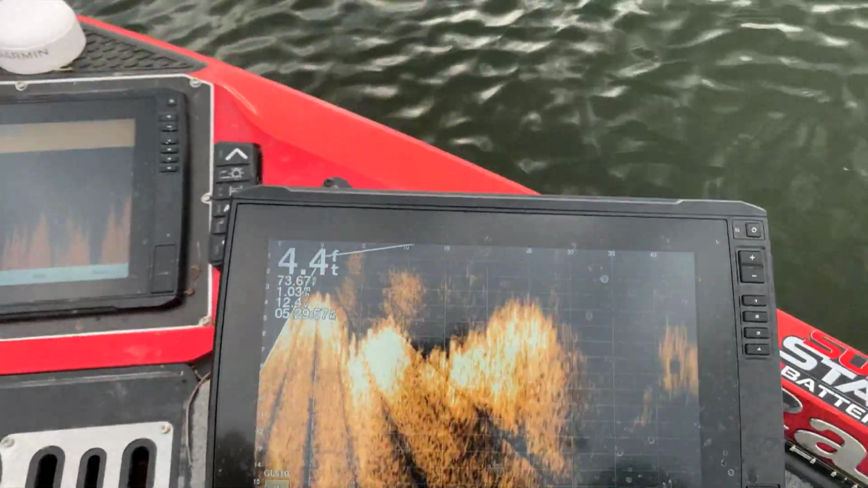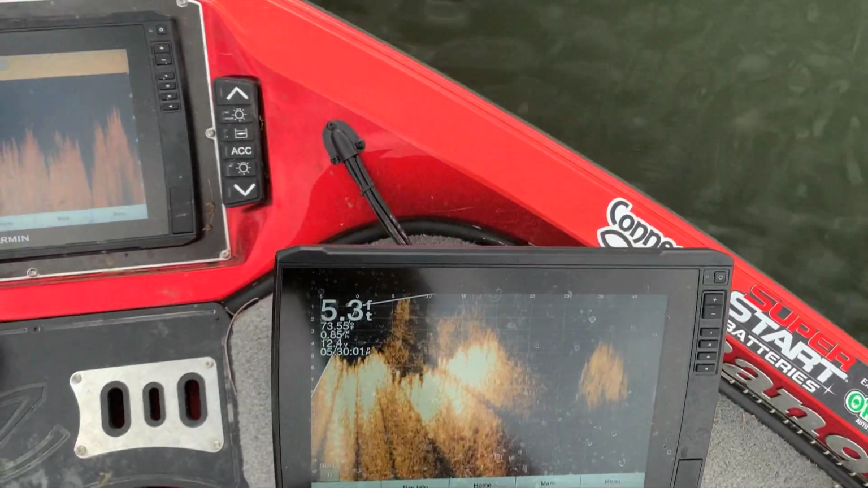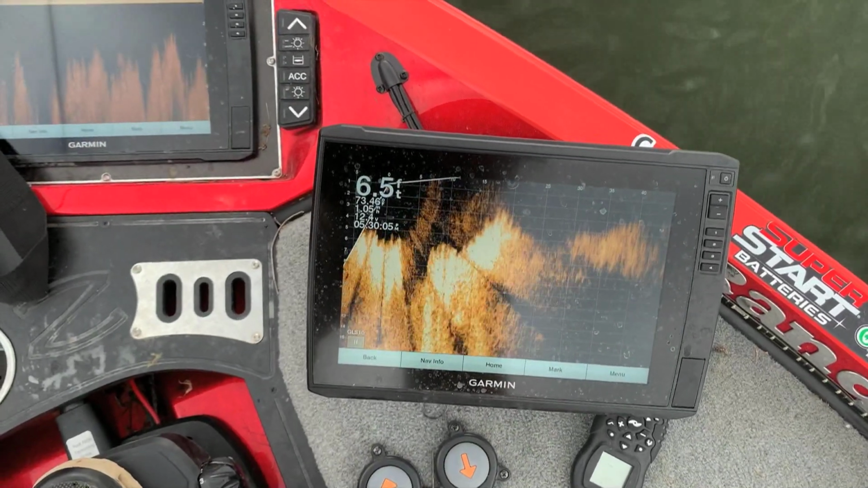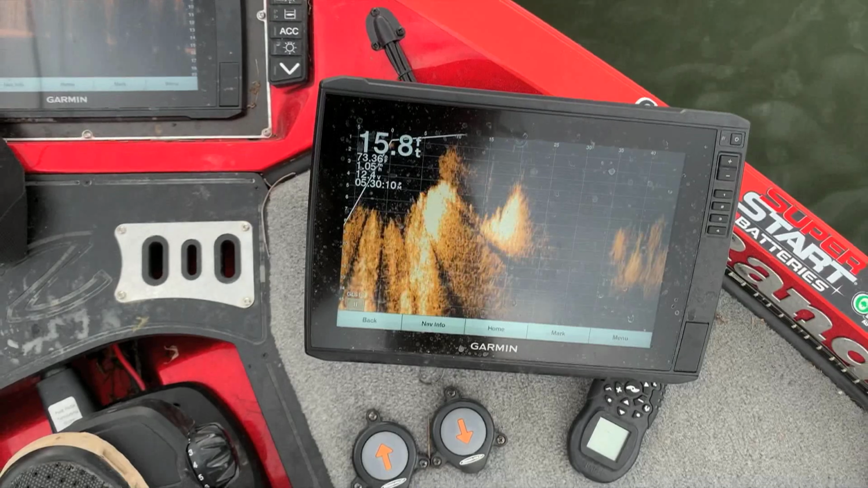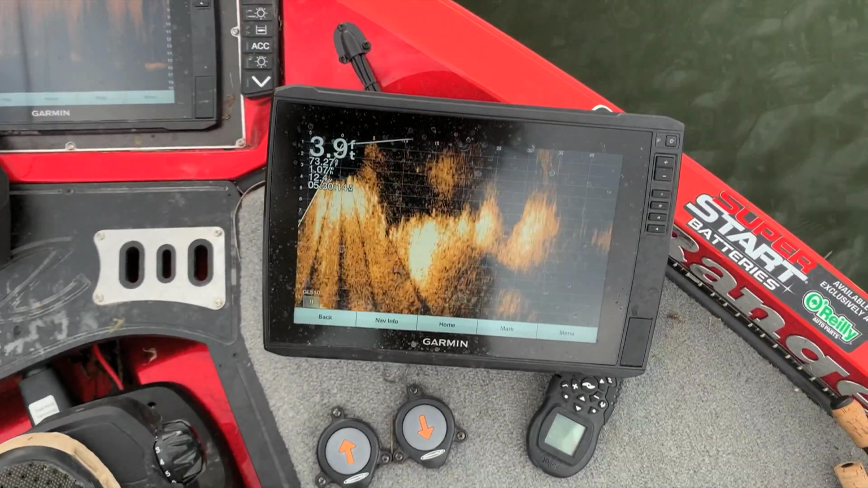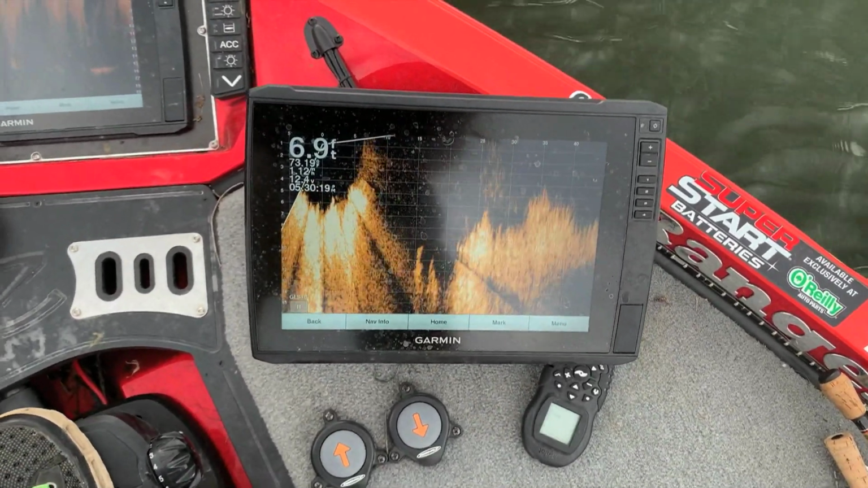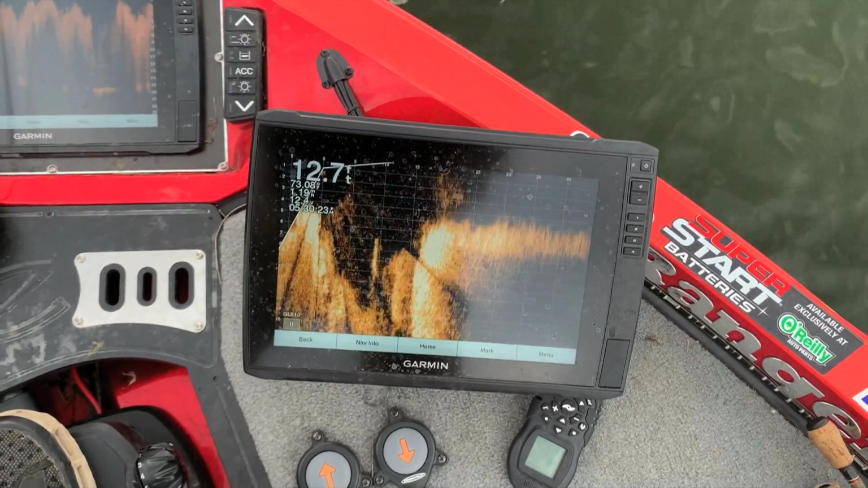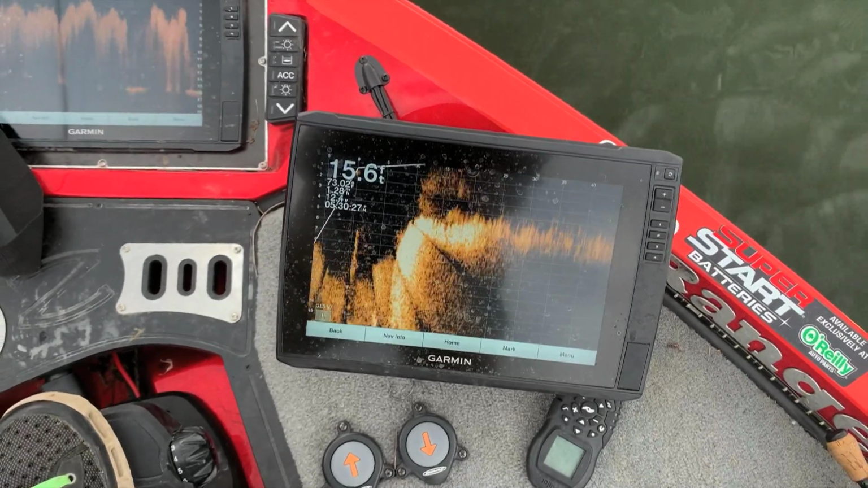The reason they call it panoptic is because we're going to do some panning around, back and forth looking. See if we can't see some fish. That's what we're doing. You see how we're going back and forth there? Looking around for those fish. We're seeing a lot of grass. So far, no fish. Do some looking out there and see what we can find.